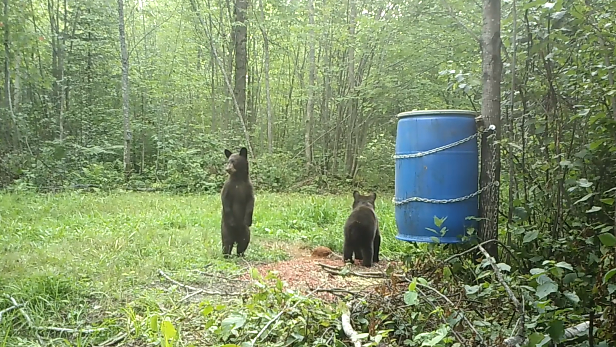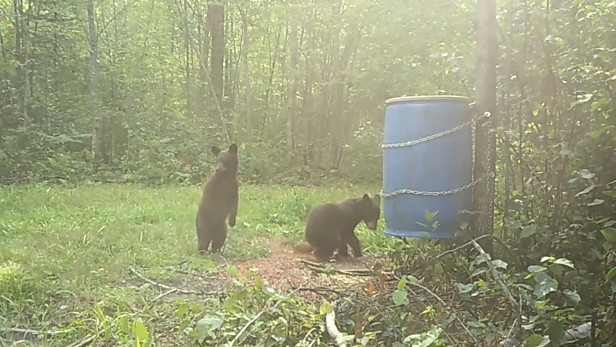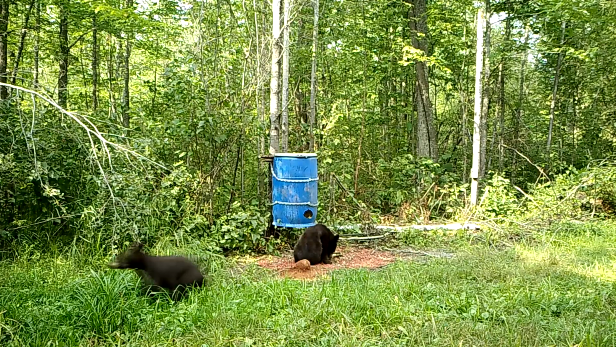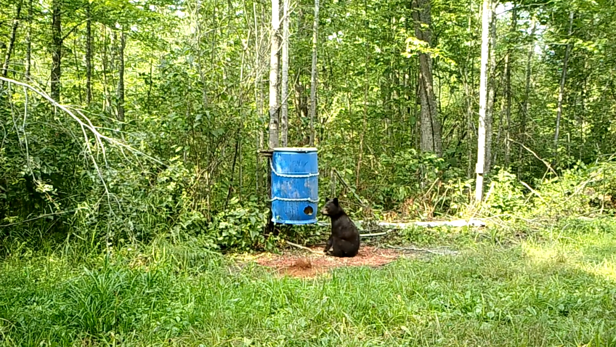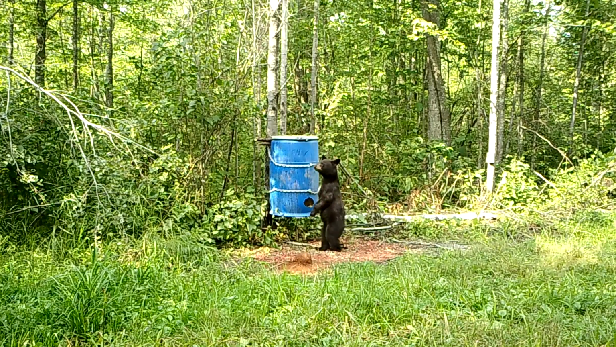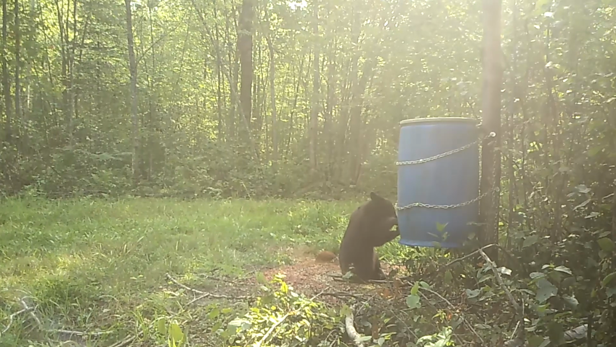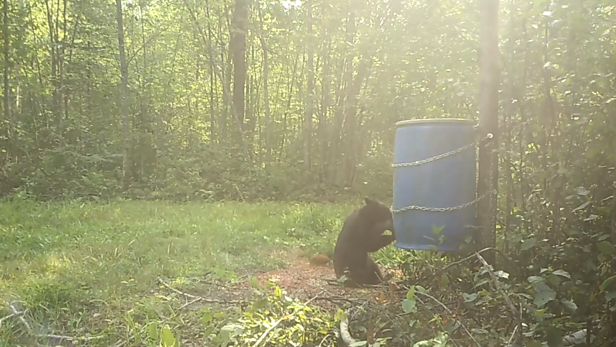I thought this part of the video was cute, where the cubs are kind of standing up, looking to see where mom went. I think at this point they eventually will get the clue and head off. There goes one of them. The other one's not quite ready to leave yet, though. He's taking a look to see where mom went too. And he wants to get a little bit more to eat before he decides it's time to leave.